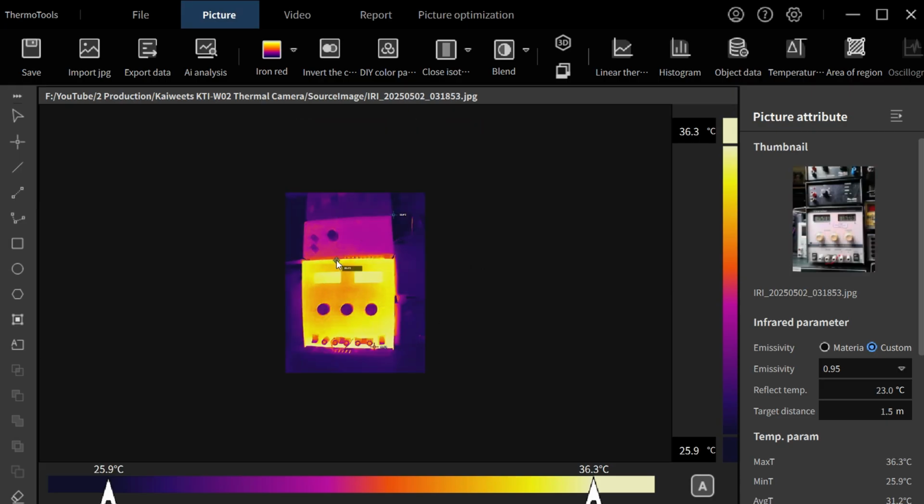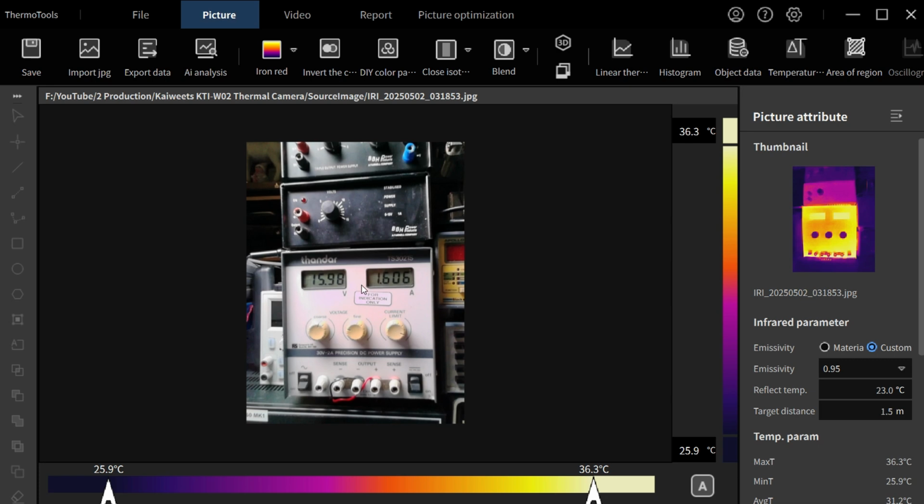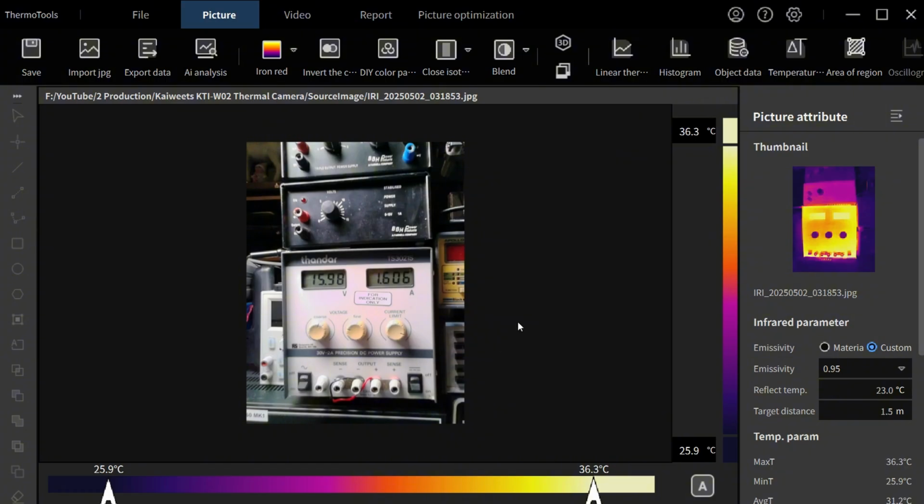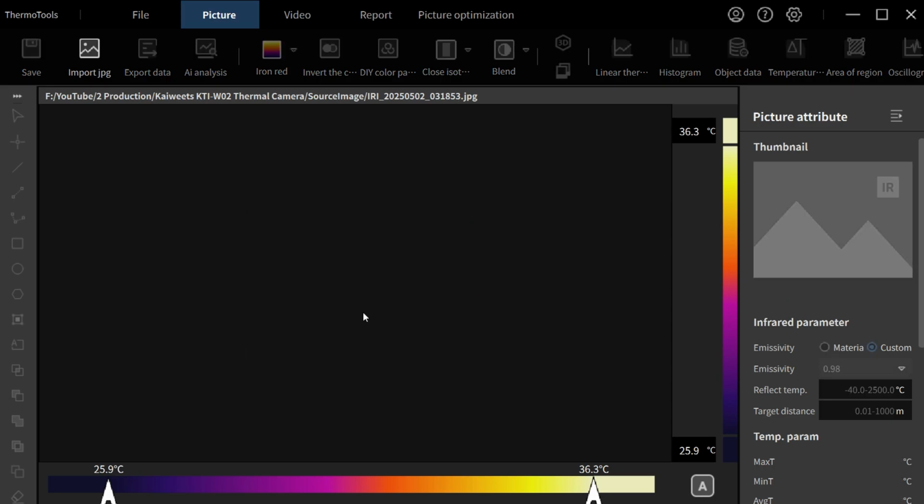The other thing is, when you've got your infrared image there, look at your thumbnail there. So you've got your visible light image, you can swap between the two there. So you can see exactly what you were looking at there. So if you're thinking, what was this down here? I can't quite remember what this was. That's this temperature. You can swap between and go, oh, right, it was that. It is debatable how useful you think that's going to be.